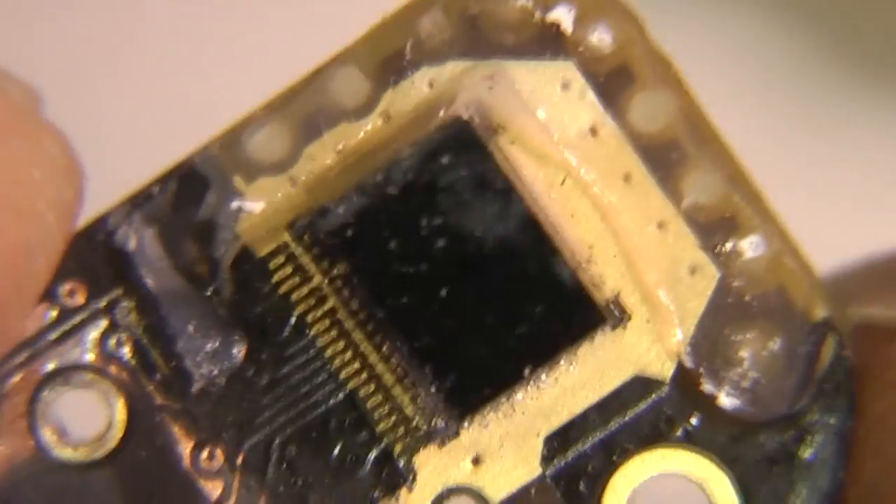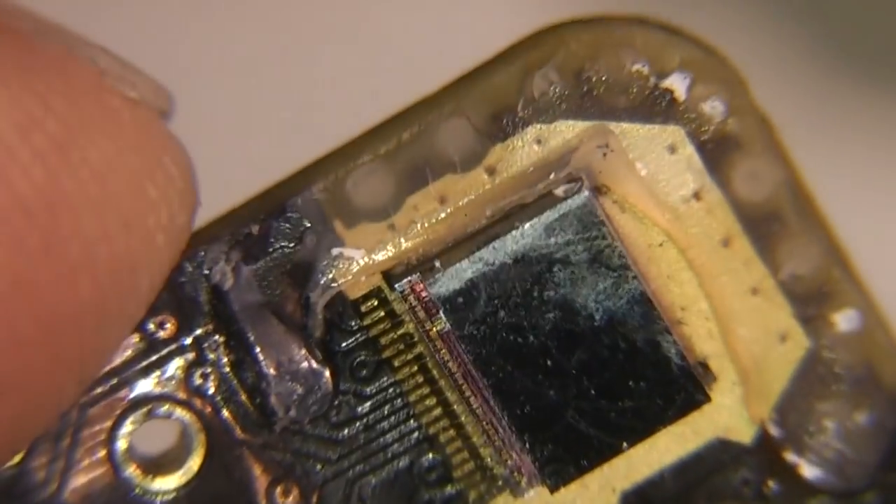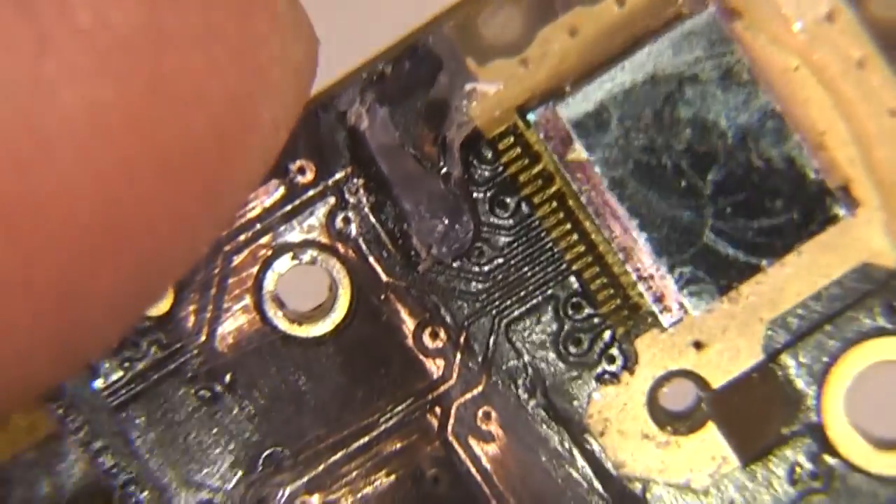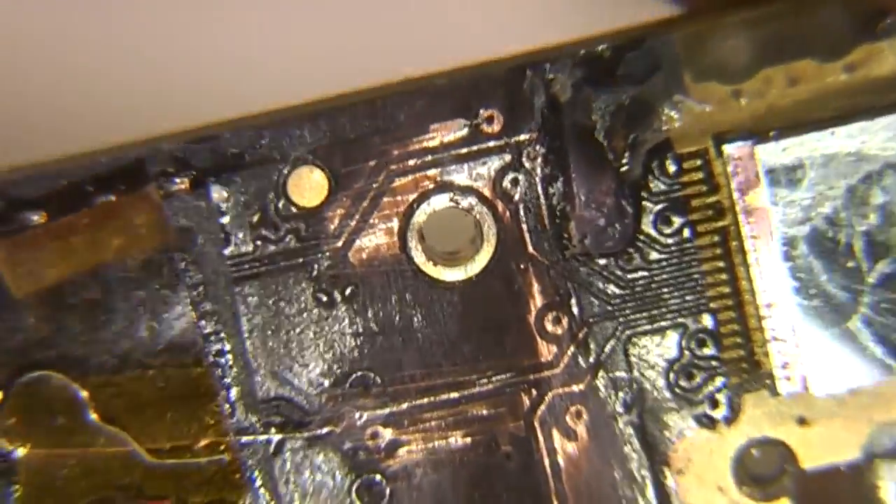So as these things go, it's a very small die. It's about 4 by 4 millimeters. And obviously that's how they've managed to get the cost down, because they get lots of them on a single wafer. And also, without any additional packaging, it's just blobbed straight on the PCB, so that saves on packaging cost.